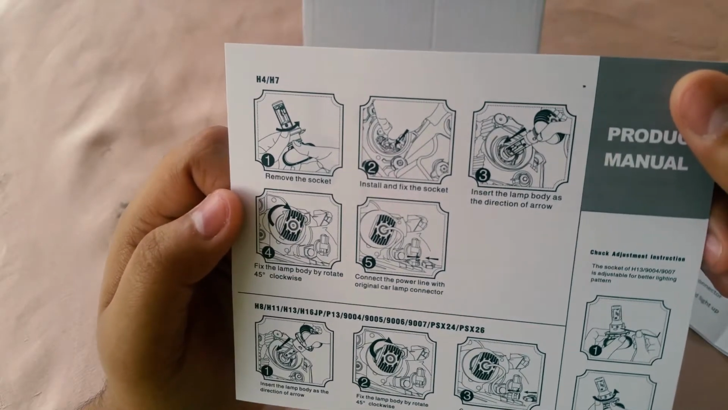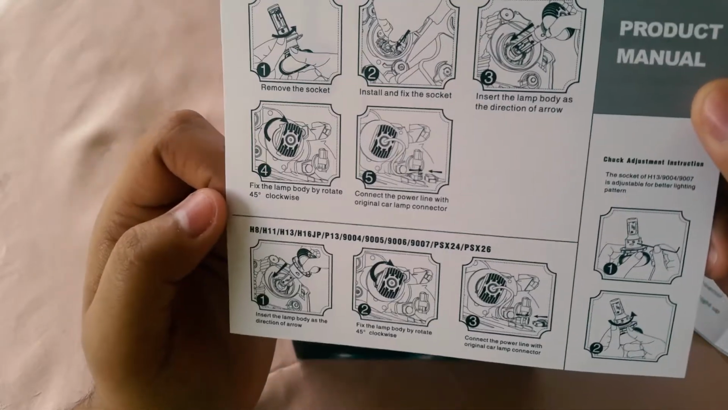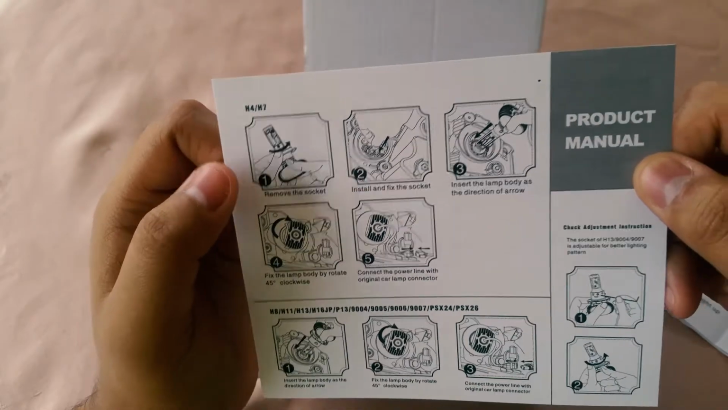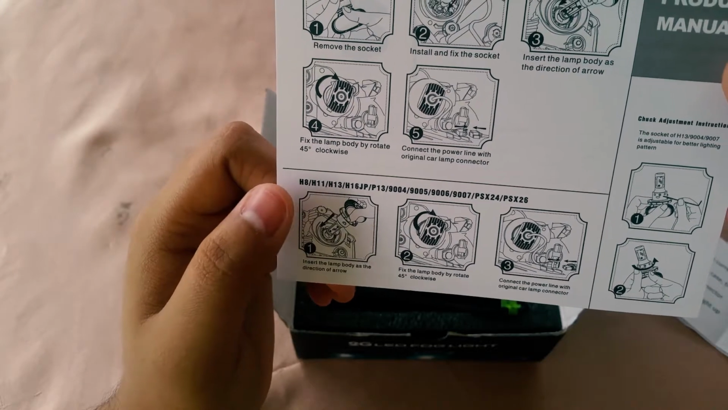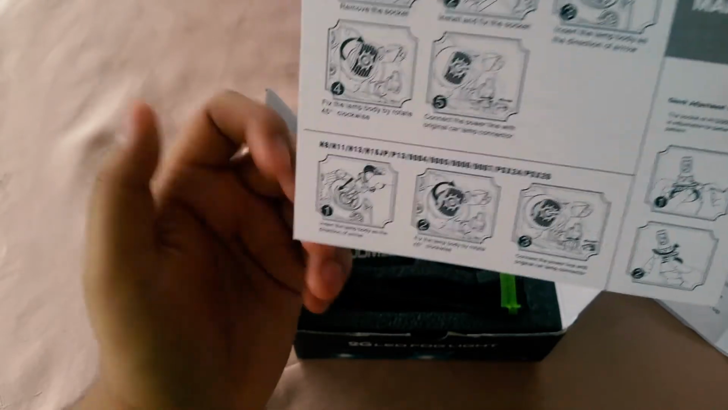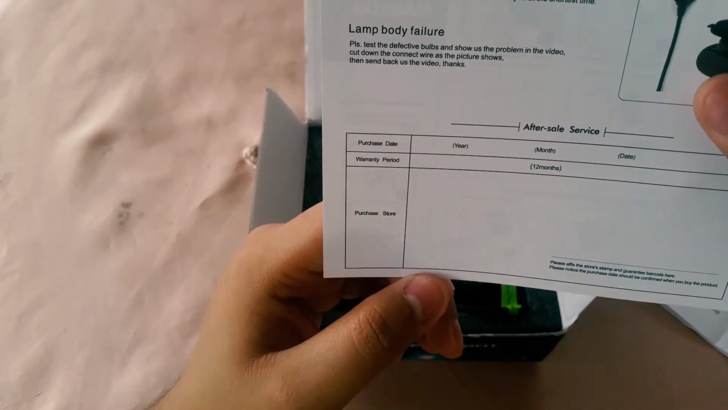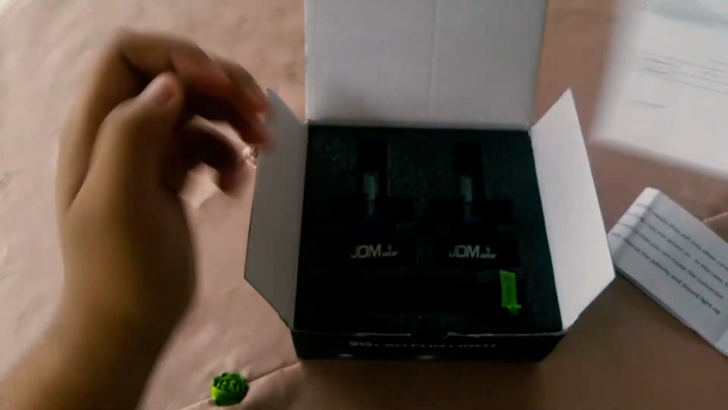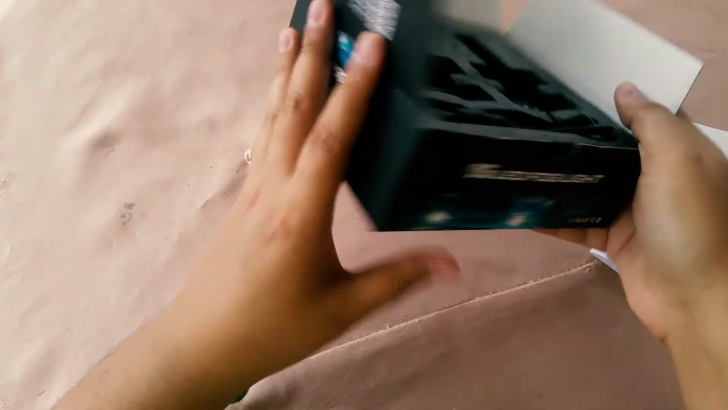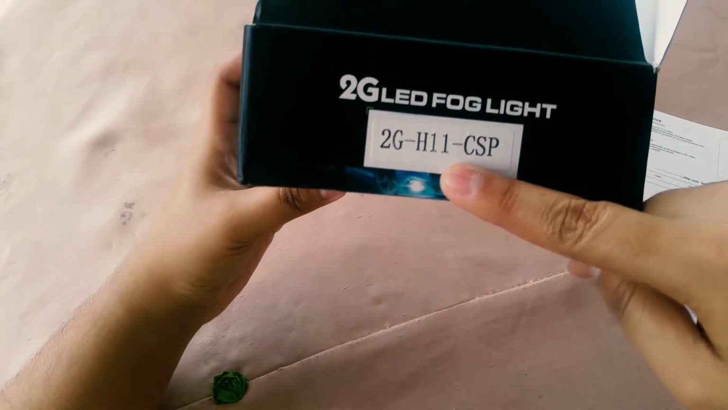Here is your manual that shows all your installation instructions. You have for H4 here, you have for H11, 9005 and all the others. And here is your warranty card. I forgot to mention that I have the H11 version.